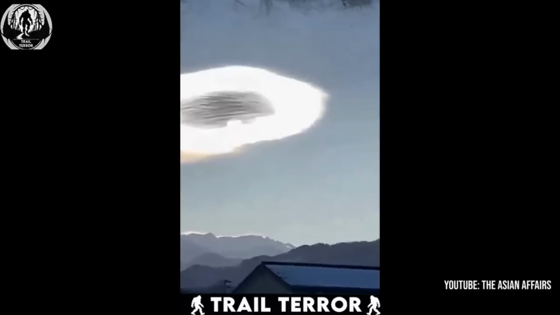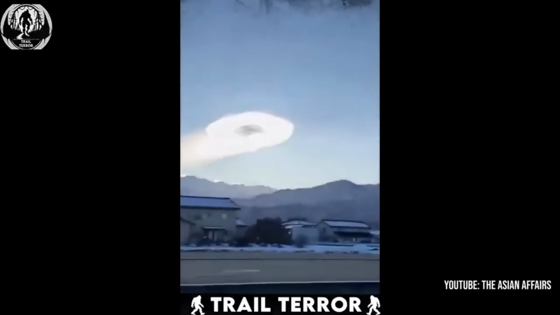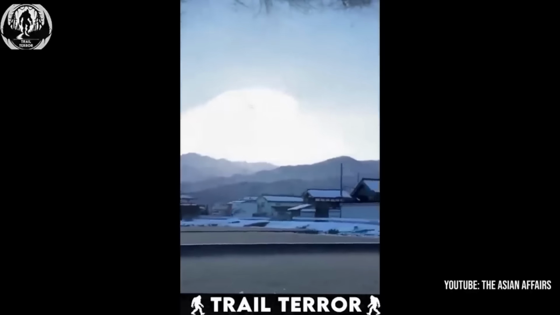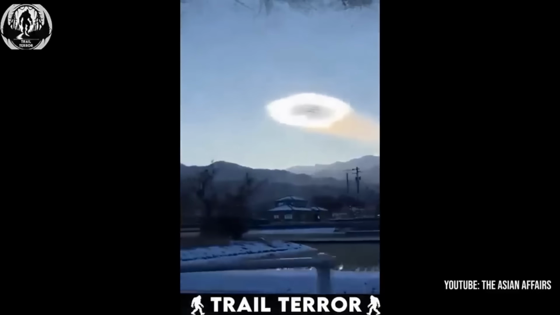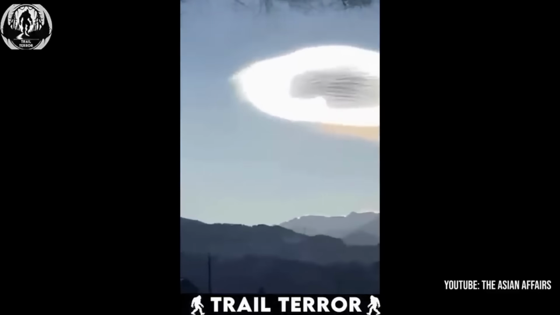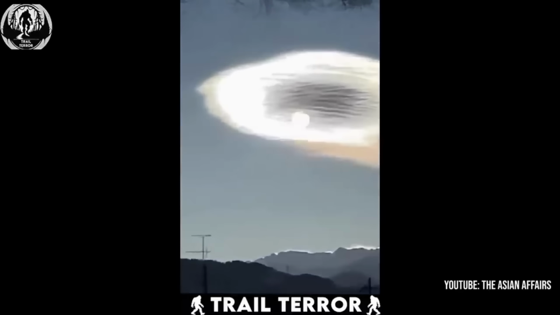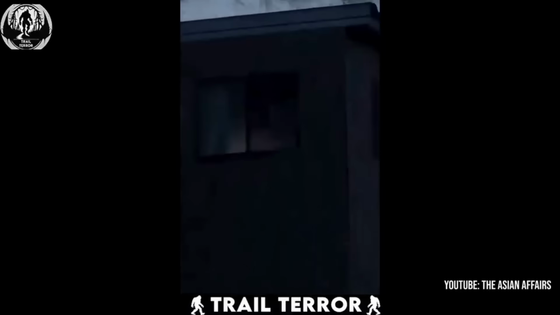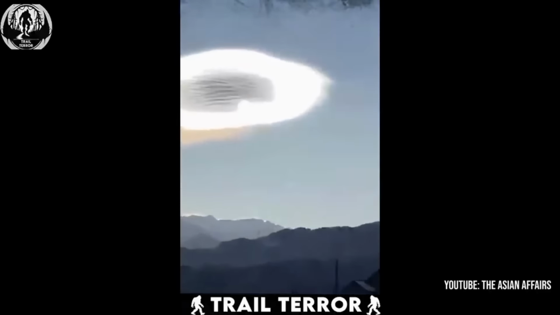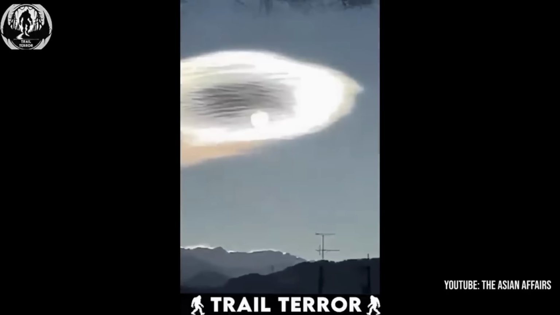But then again, the swirling center and the way it seems to glow, it almost looks artificial, like some kind of portal. Could this be a sign? Or maybe even an alien spacecraft hiding in plain sight? The more you look, the stranger it seems. It's no wonder the locals are buzzing. How often do you get to see something that looks like it stepped straight out of a sci-fi film? Is it just an unusual cloud or something much more mysterious? Let us know what you think in the comments.